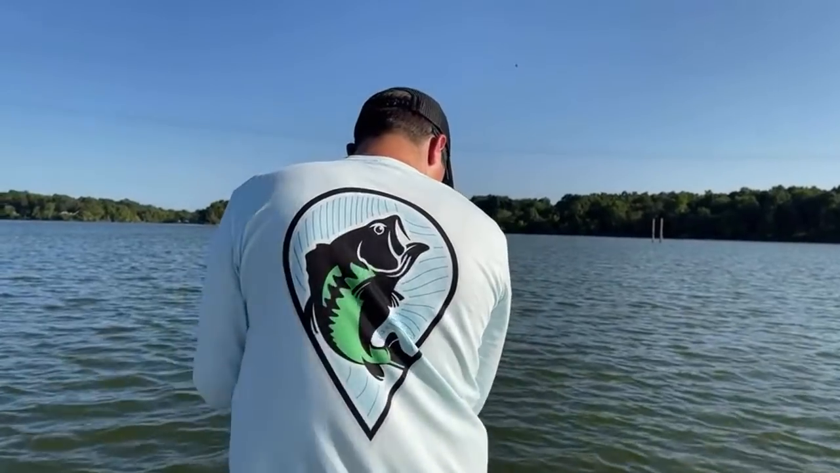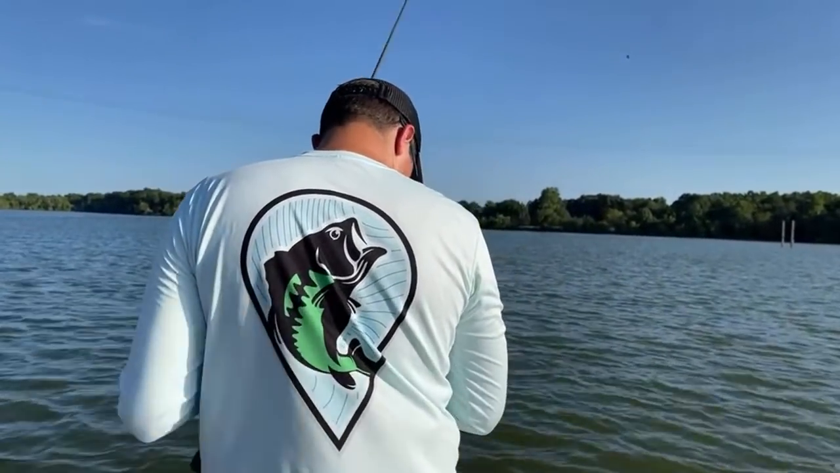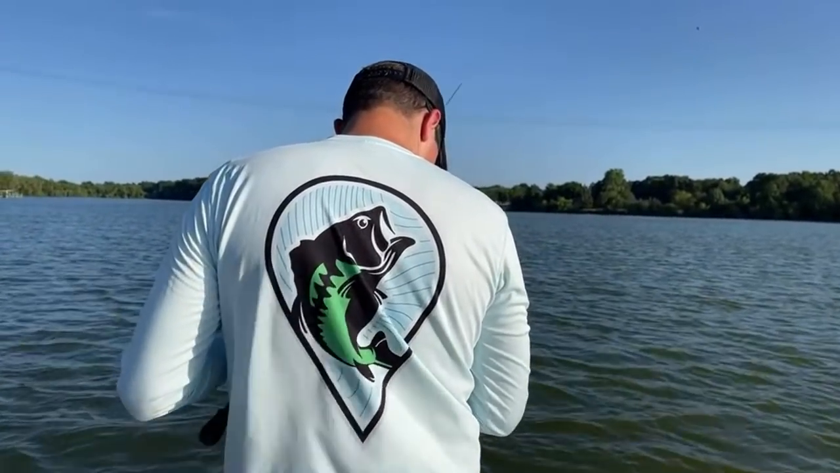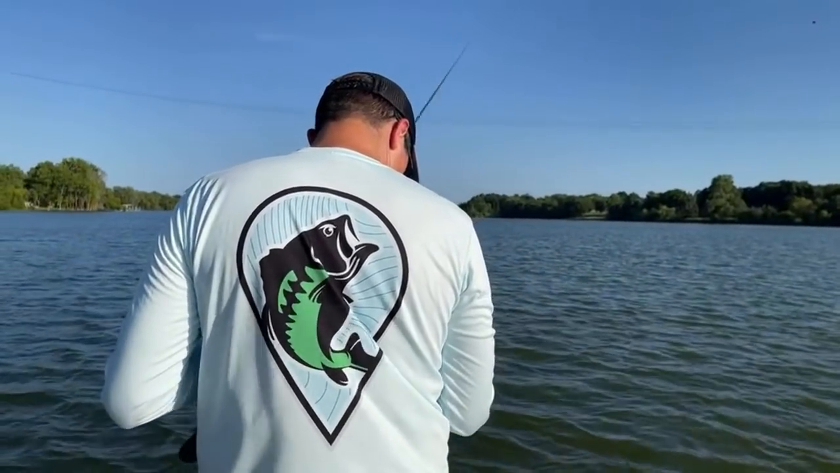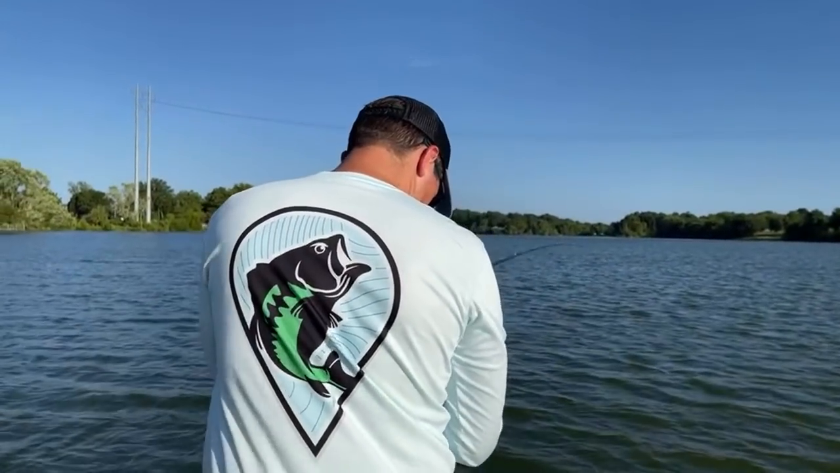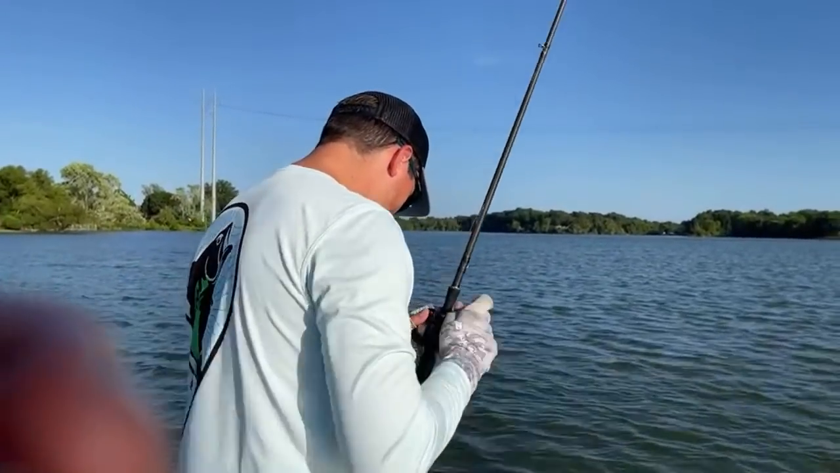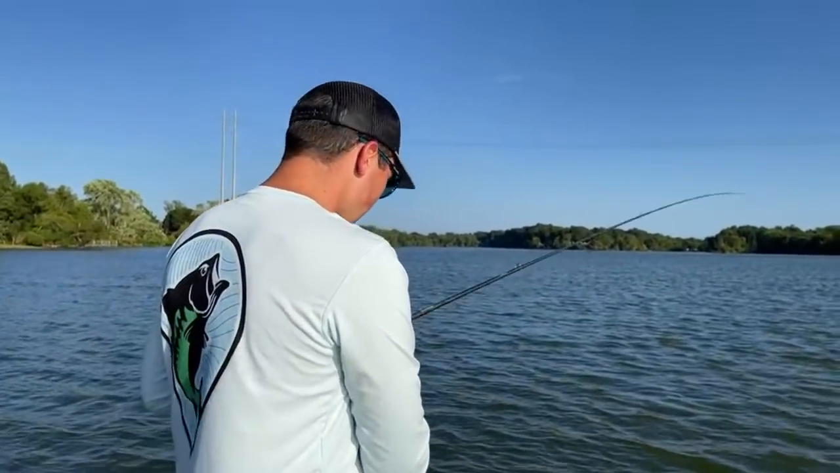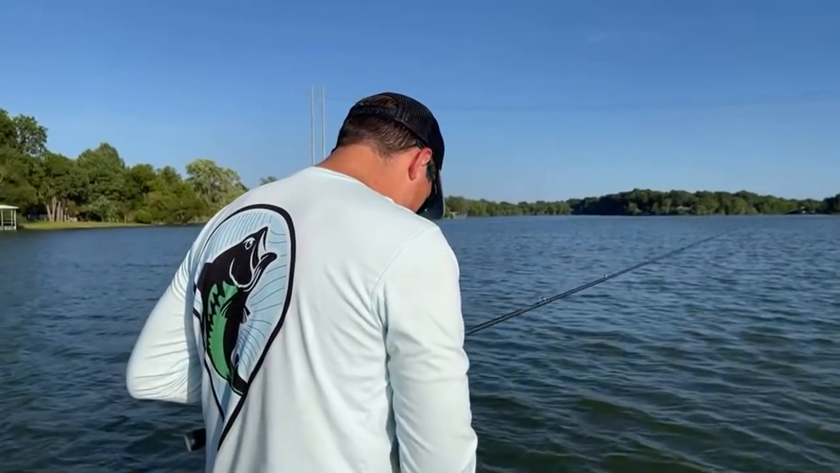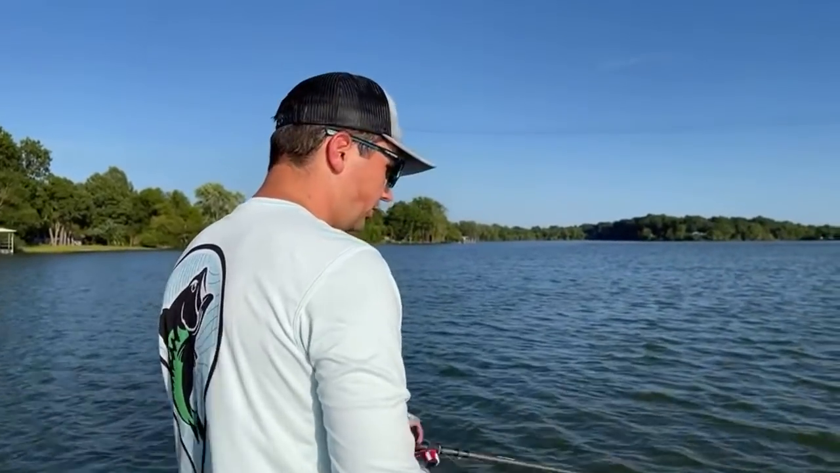So we'll speed it up here a little bit. And we'll get this jig back. Tips on getting jigs back. I lose a lot of jigs and get a lot of jigs hung up just because you get them hung in the rocks and things like that. And it's kind of unavoidable. So just a tip on getting them.